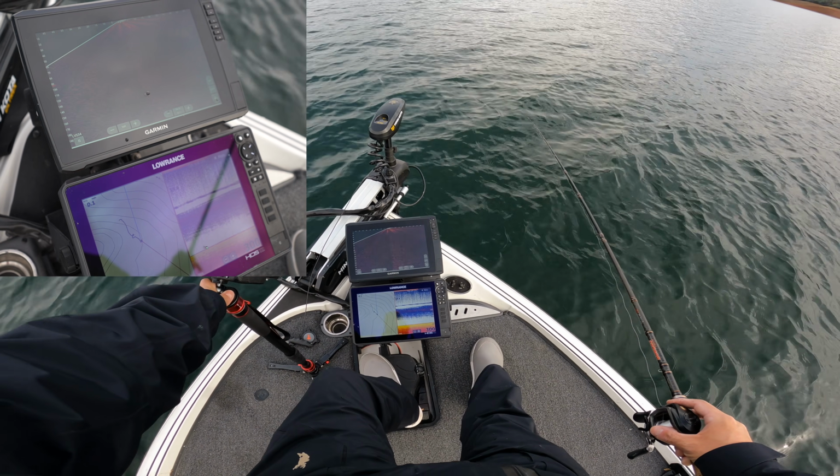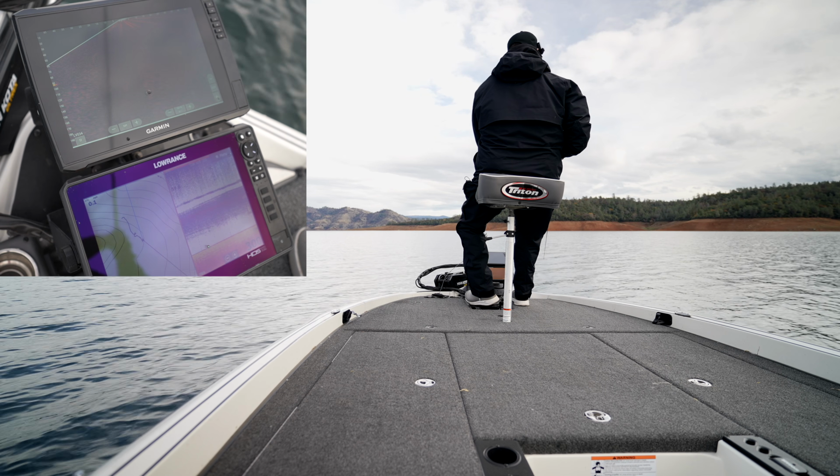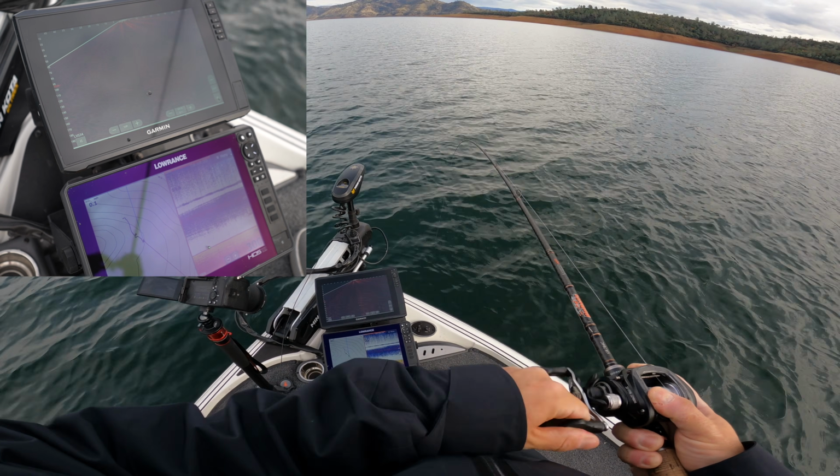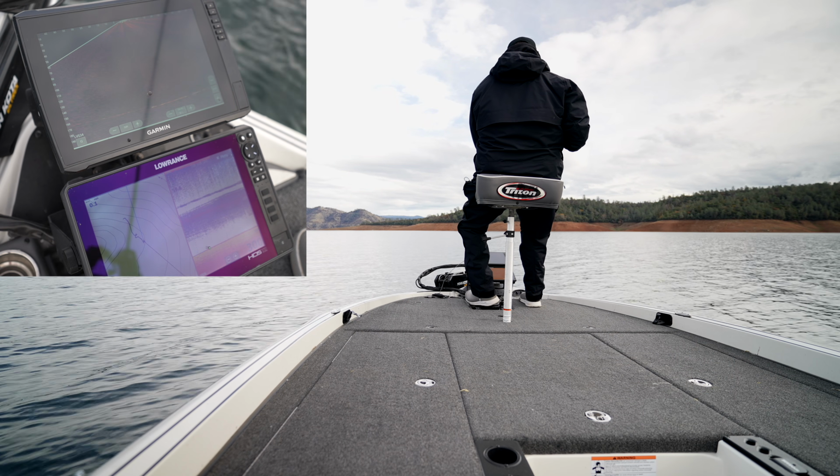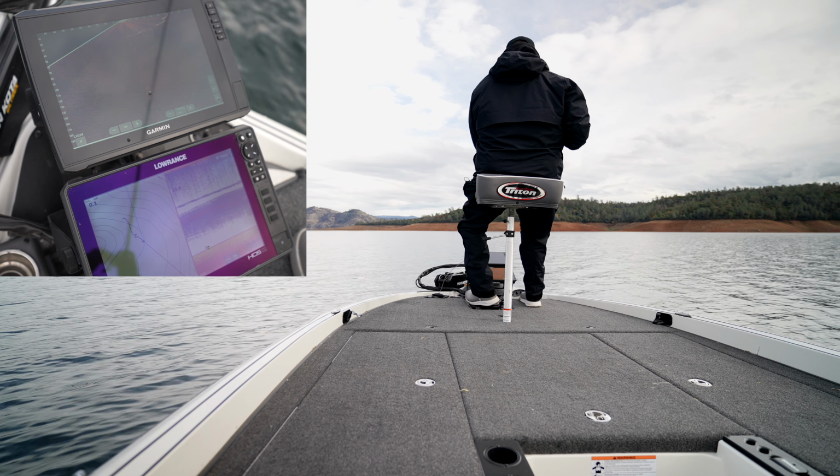They like to hang around that thermocline. That's probably good. Let's reel this up and see what kind of temperature readings we got. Here we go. It's getting close. Almost getting a full spool now.